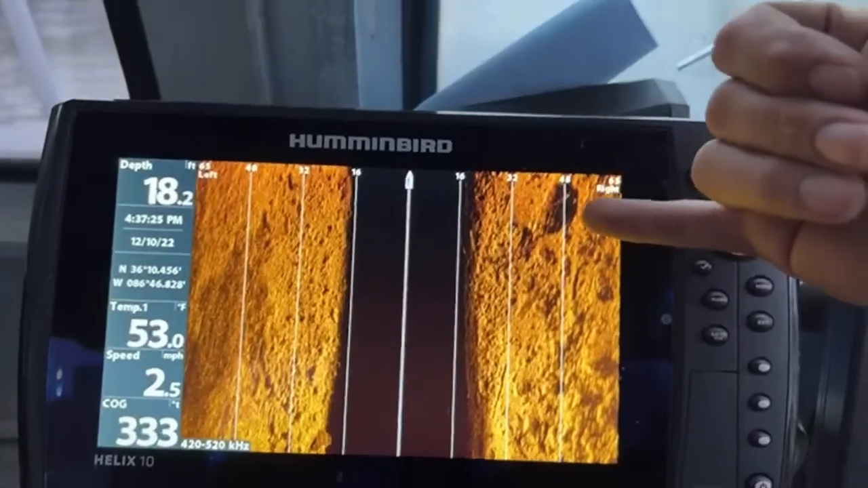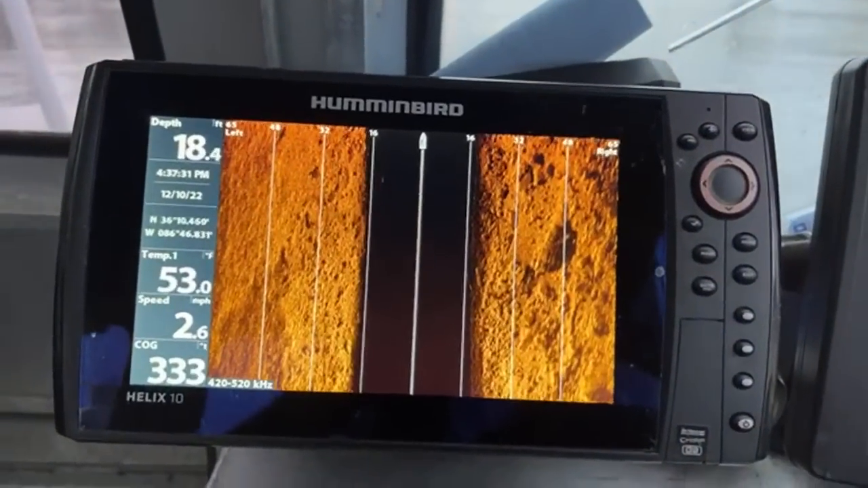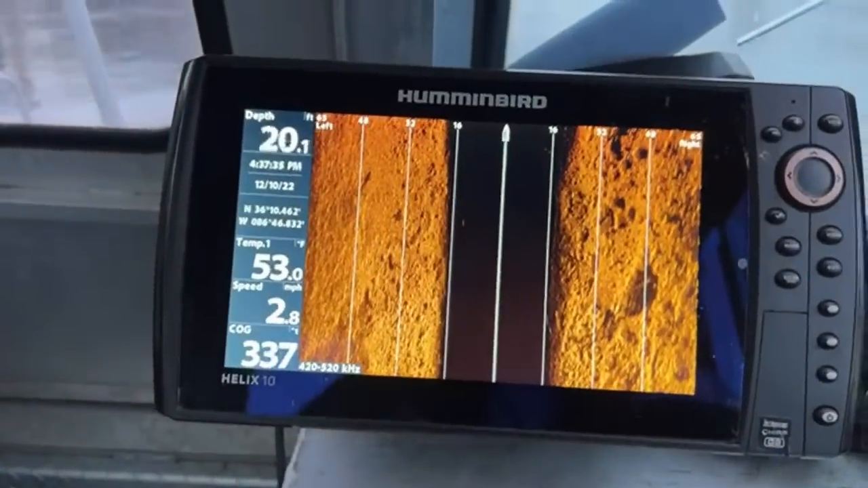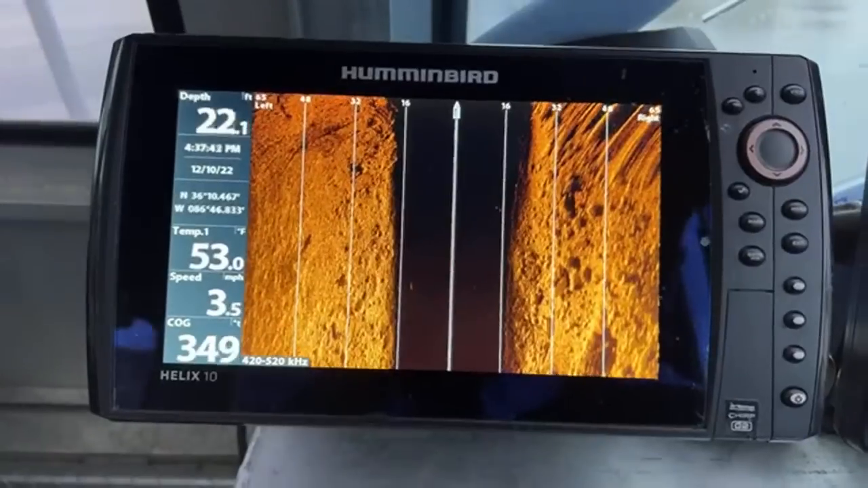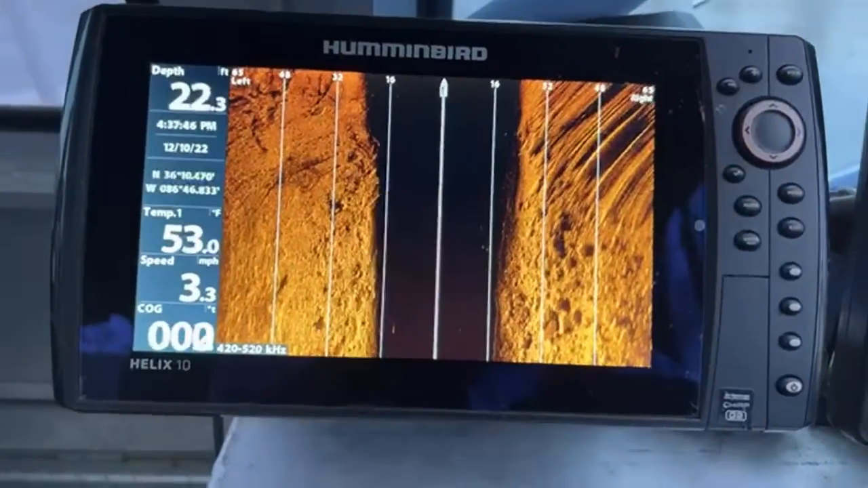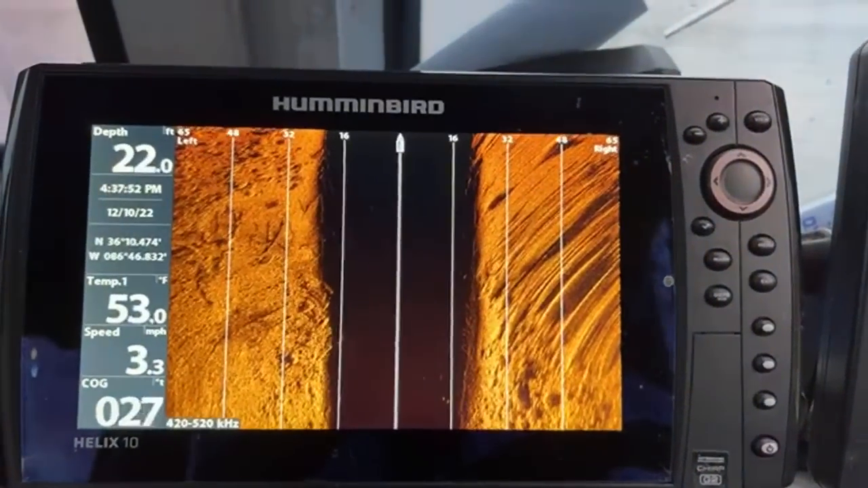There it is right there. Yep. Can you see it on that? It's kind of got a newer look to it. It looks like a big, huge pile in there. It is. That's a tree. There's a lot of debris in here.